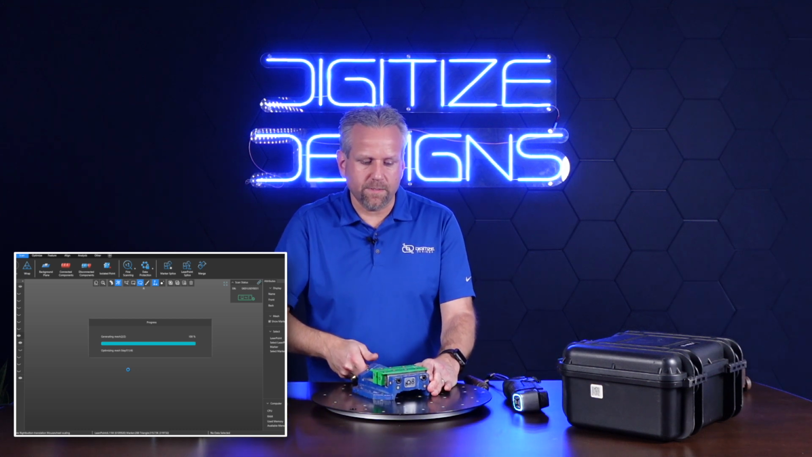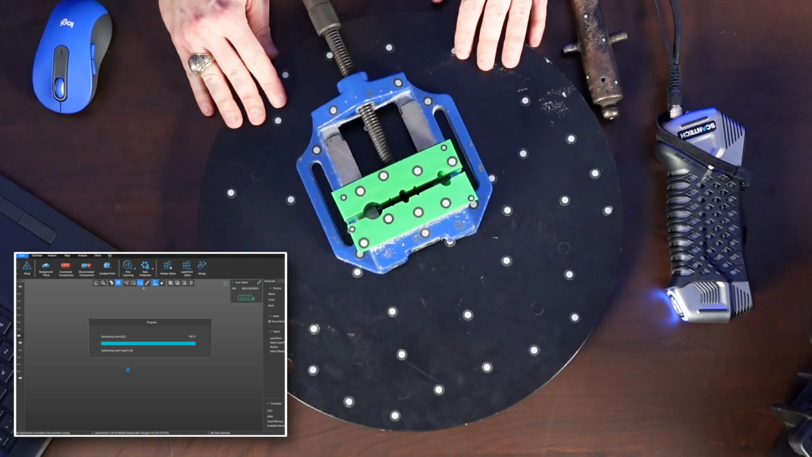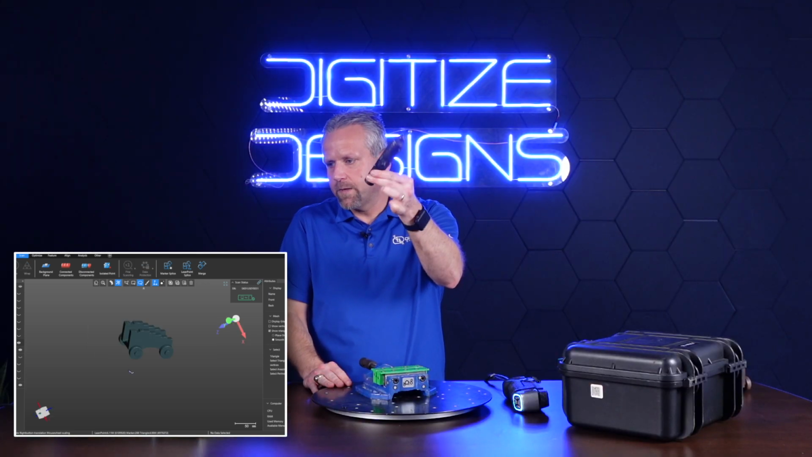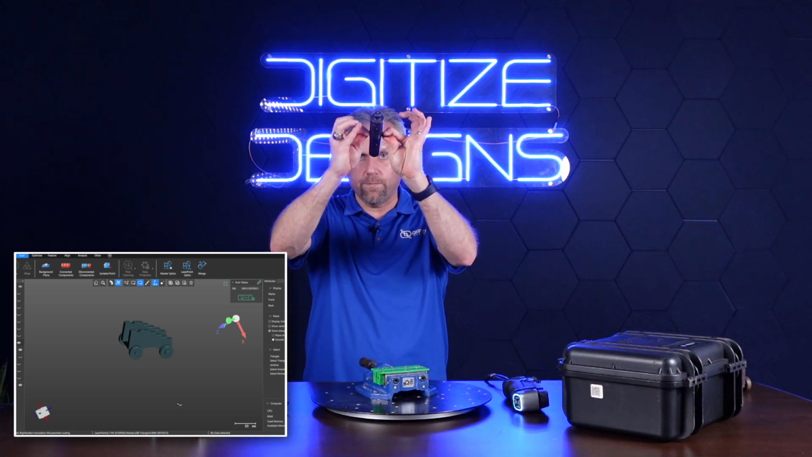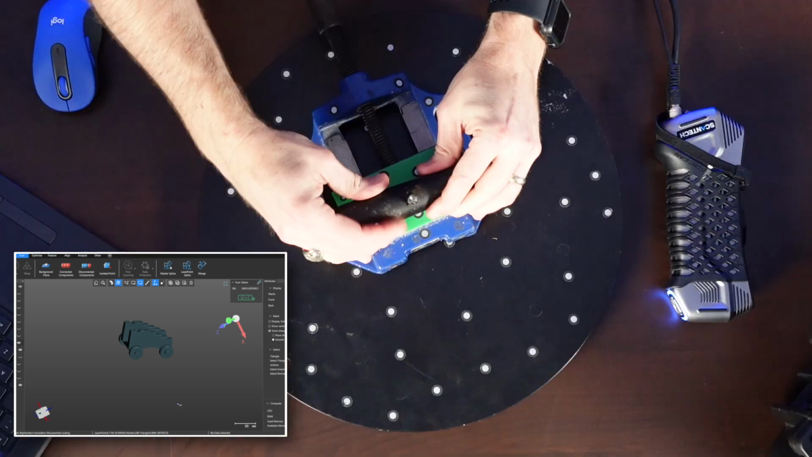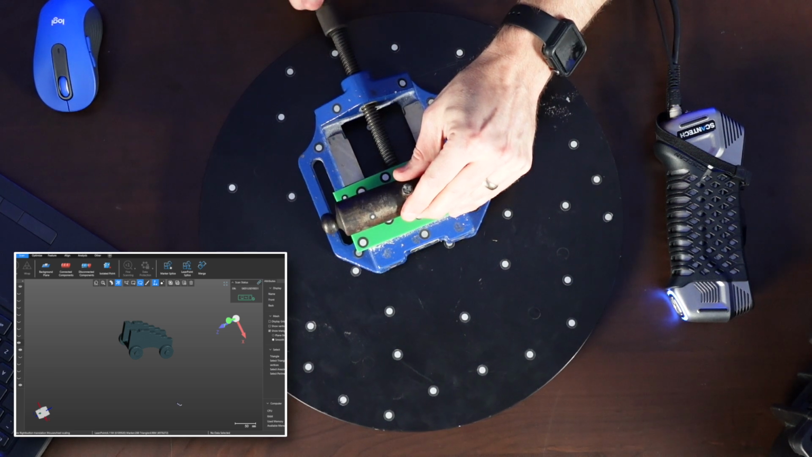You can set this basically in the middle of the turntable. Then we've got the part here, my barrel. The barrel has these two bars sticking out that actually hold the barrel into this thing. So I can take these and just stick them in here like this.